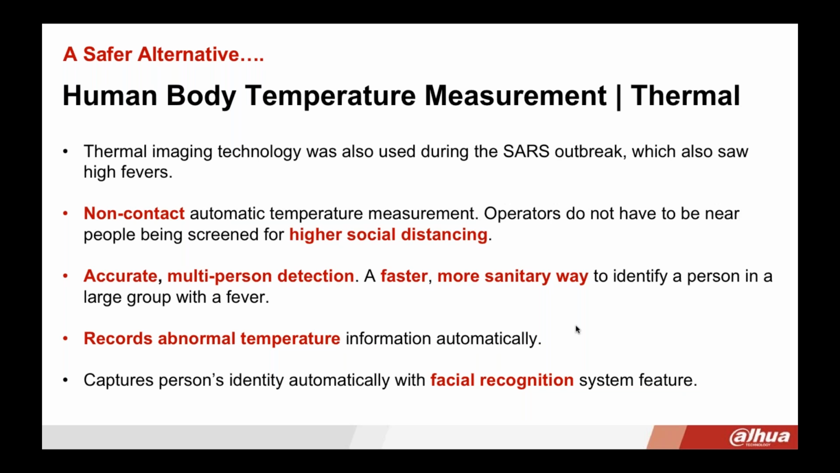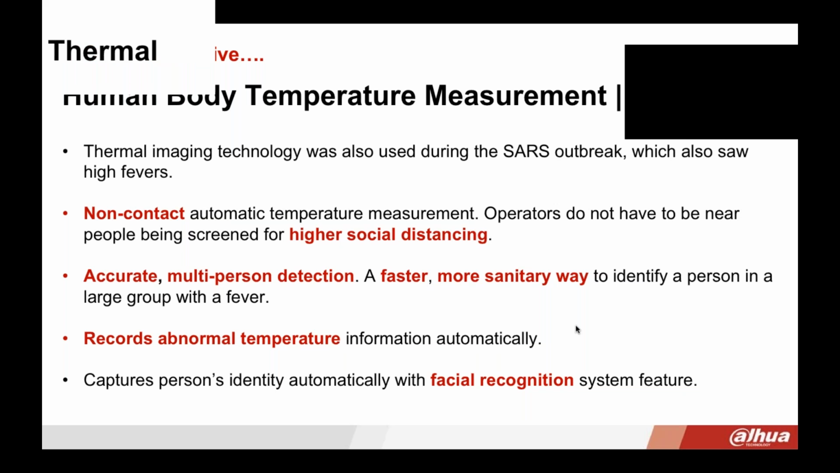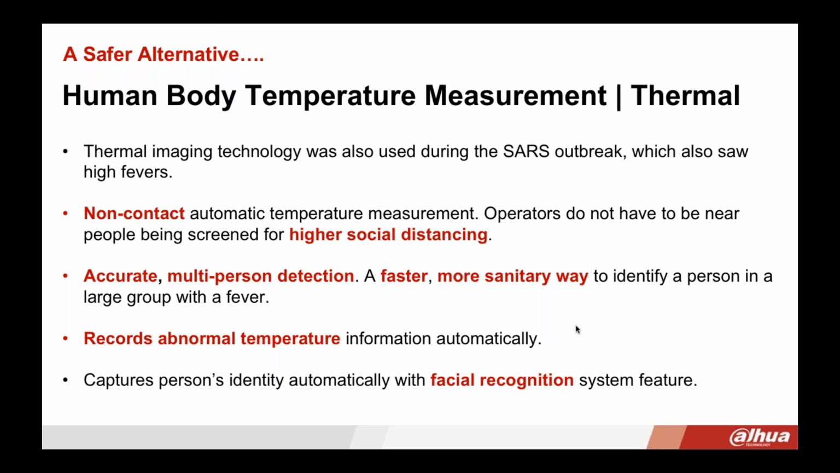And it's obviously better and safer for cross-contamination. If there is an alert, the system captures the person's identity. It'll do a face capture with facial recognition, and also record the temperature of the individual, so that you can definitely react to the situation.